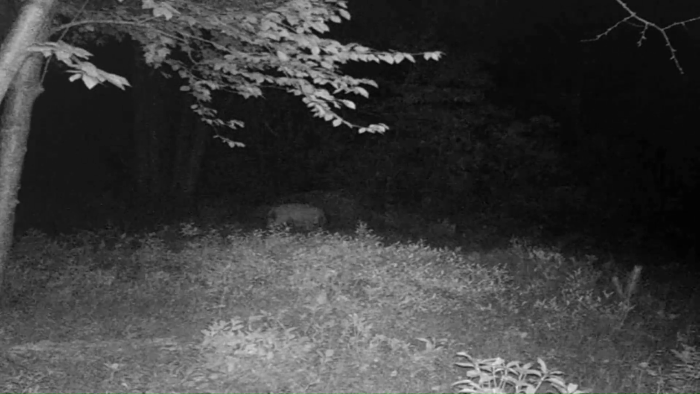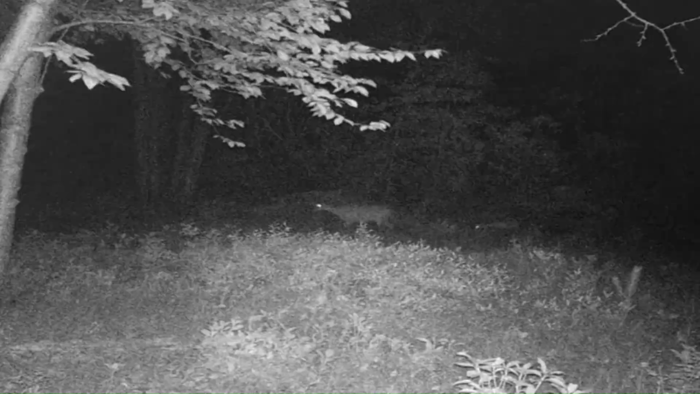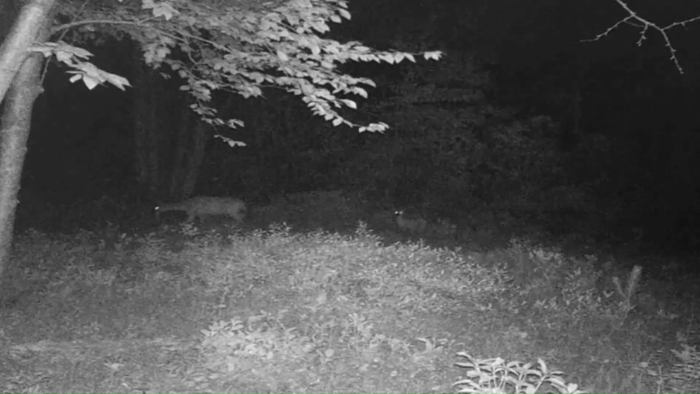And there's a little one in there feeding, or maybe a doe and a yearling at that point. That kind of looks like a fawn following her around in there.